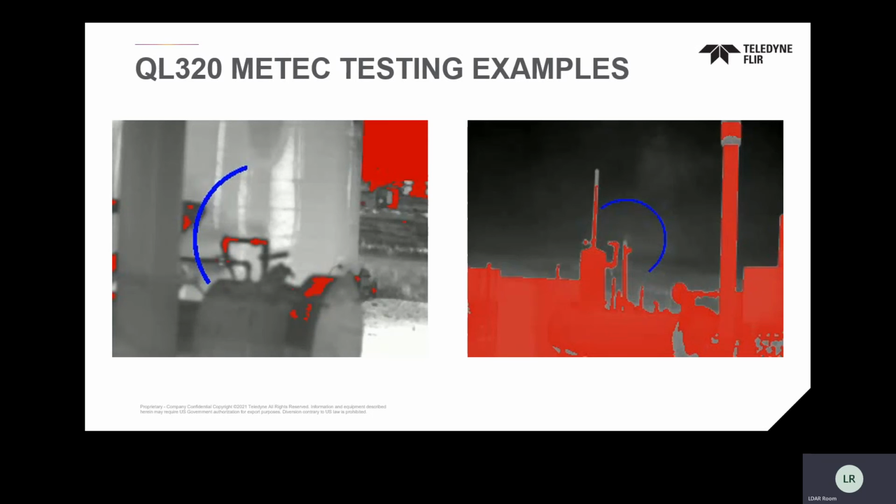We don't have 5G or LTE in the camera, so we can't say, this is the weather conditions today on this site in Austin, Texas. It'd be nice to be able to pull that down and have it added automatically. But I don't think you'd like the cost of the camera if we put an LTE in there and had it talk to a cell tower. I promise you we're doing everything we can to try to streamline the operation.